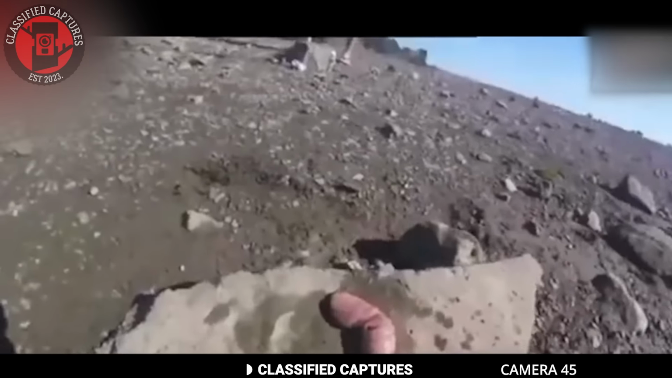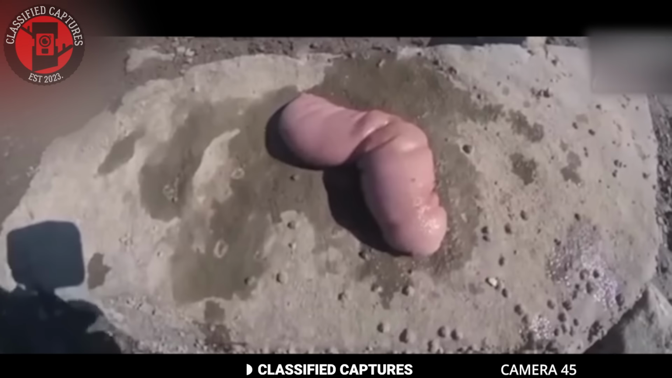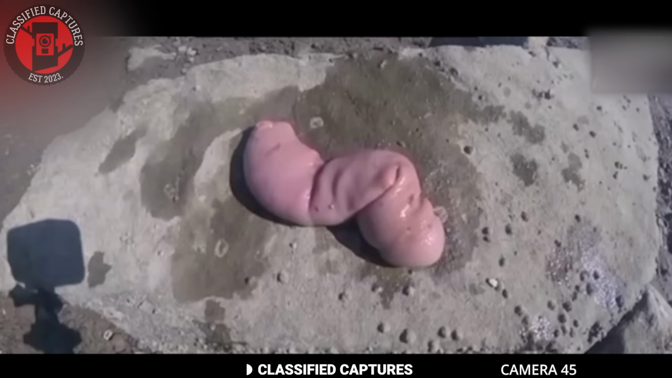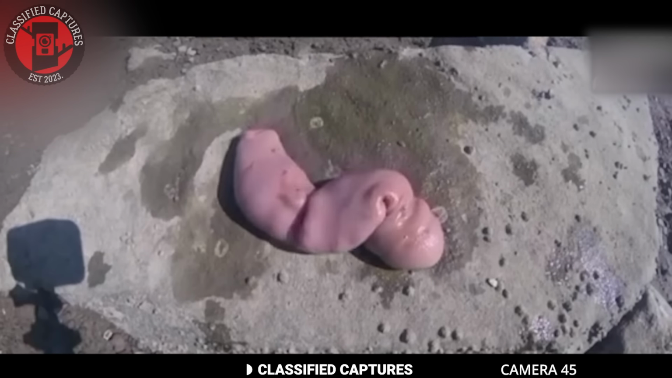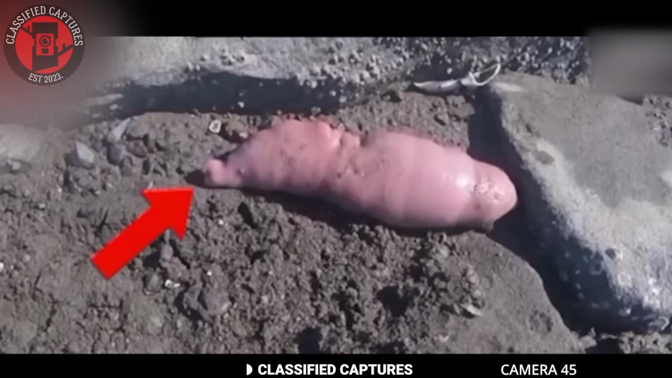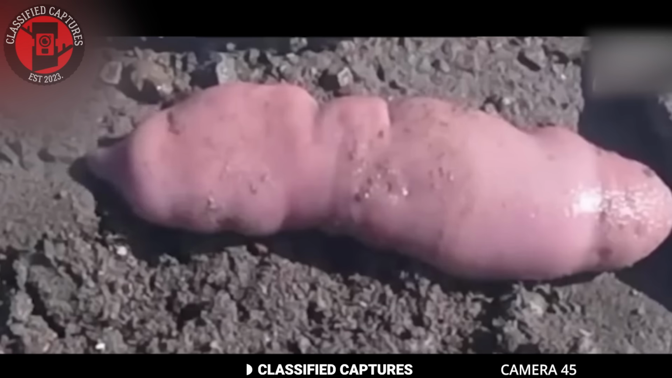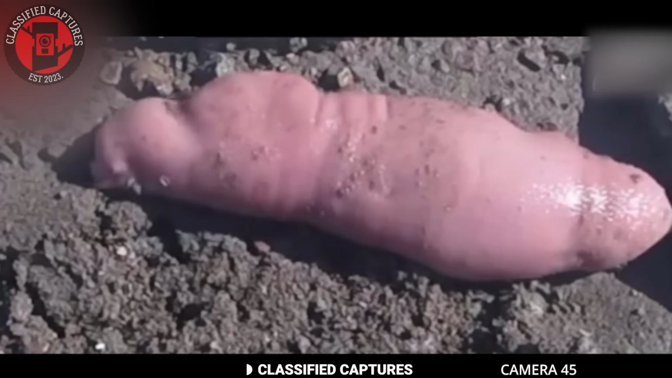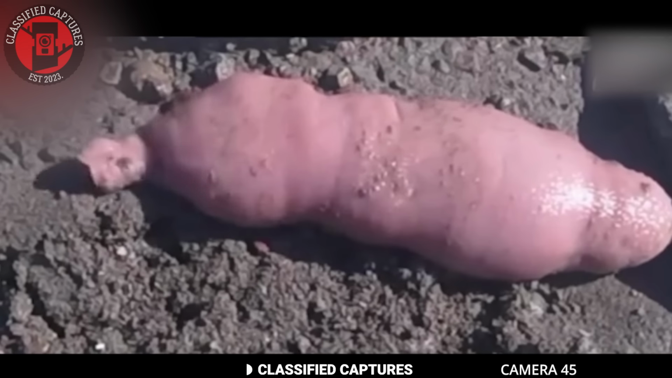Here we have another bizarre sea creature captured by a fisherman. It's a pink fish, a fleshy organism with no visible limbs or eyes. It moves in a wriggling motion, much like a maggot. The ocean is a very mysterious place, hiding countless unknown and strange creatures within its depths. I mean, just look at this thing. Its texture is smooth and rubbery, almost alien-like in appearance.